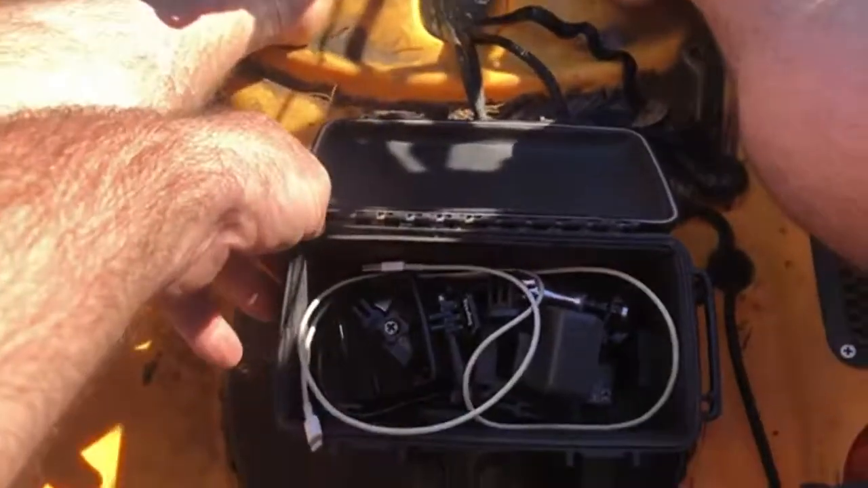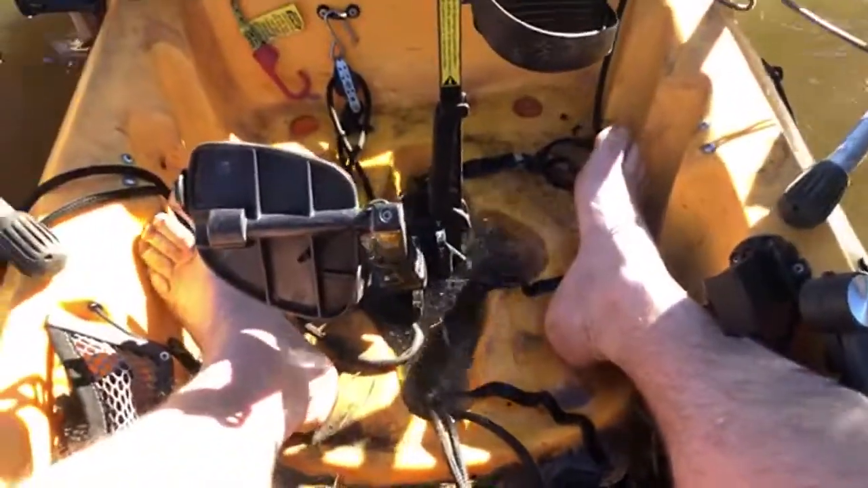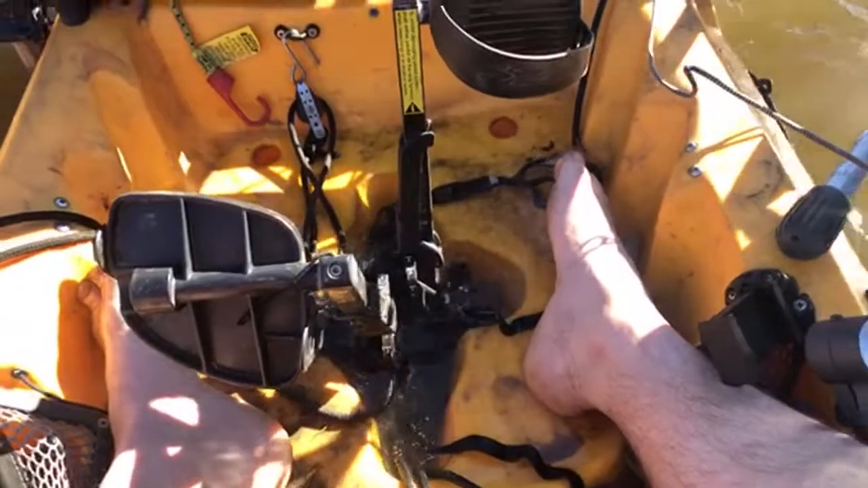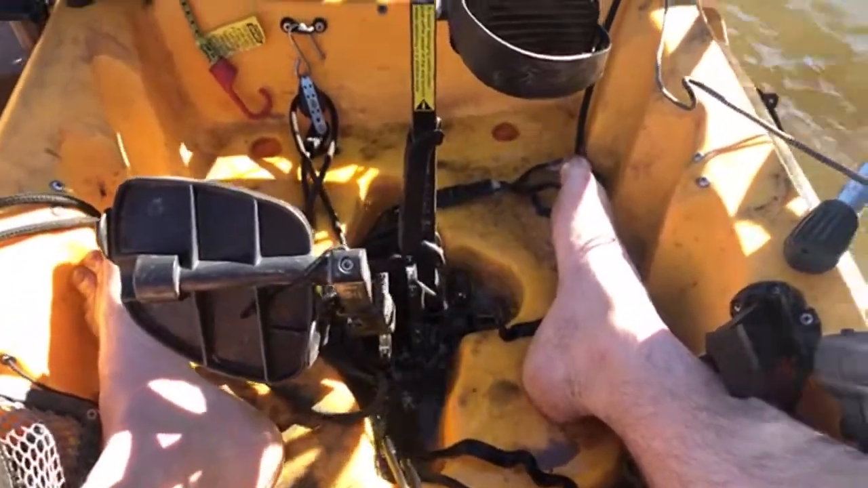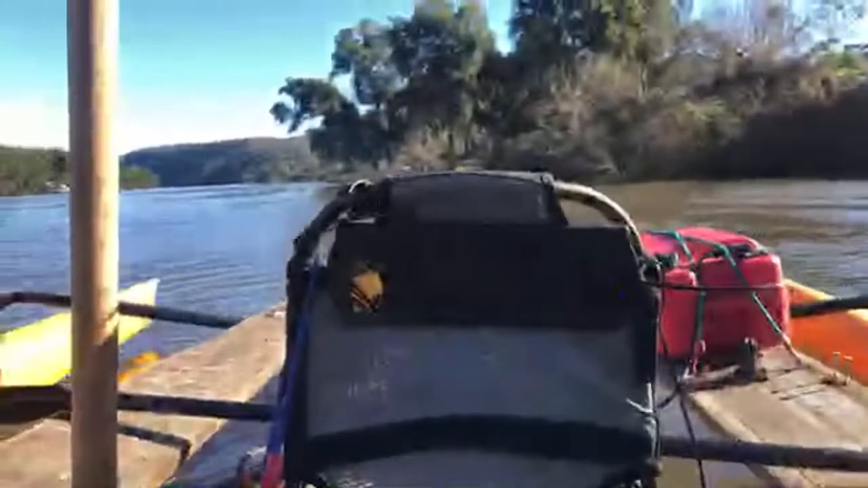I like Jared's setup for his gear. So I have got a little waterproof box here, which I've got a little GoPro and all my other little bits and pieces in, and another power cord just in case I needed it. But I think I've worked that out. Are we going forward? No. Now we're going forward.